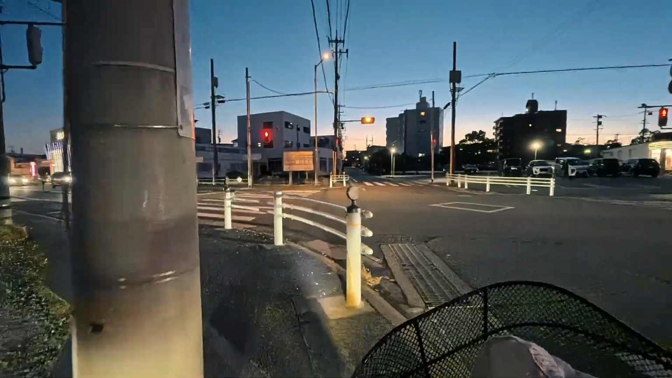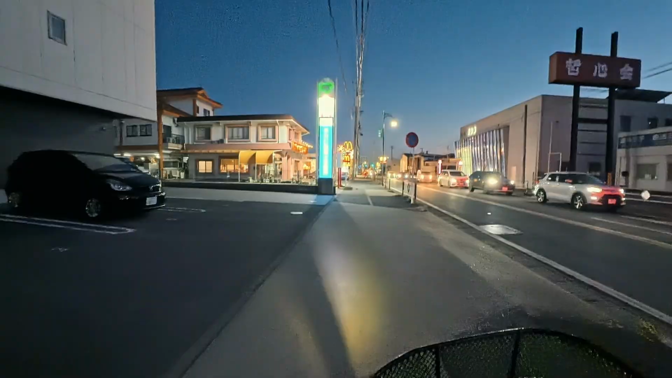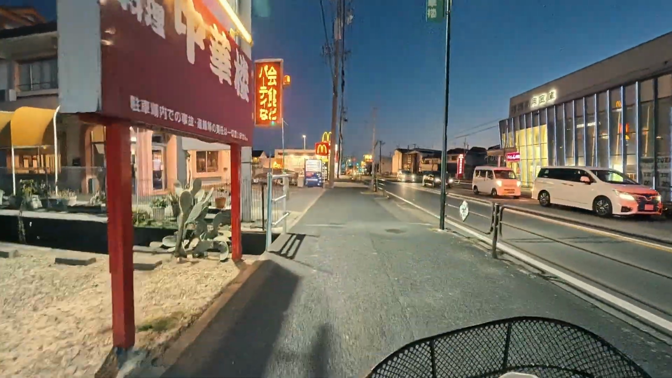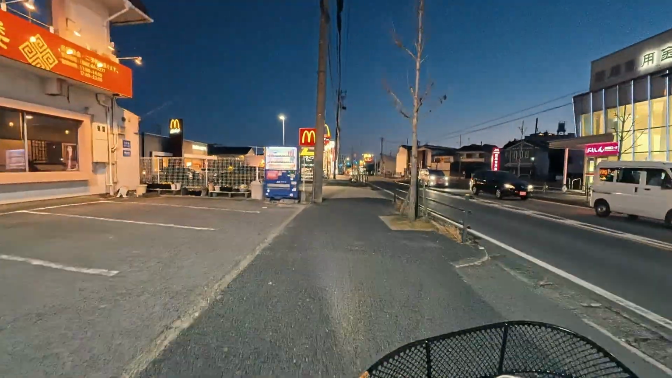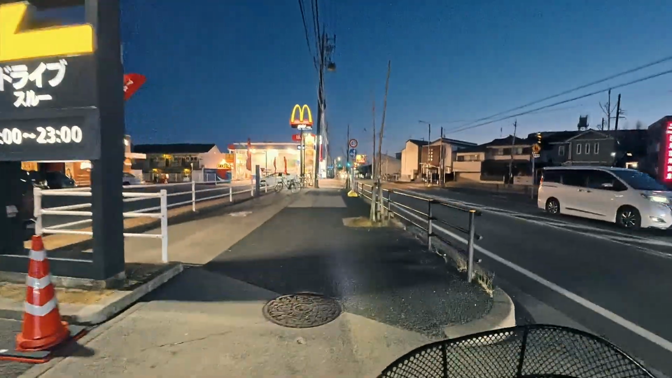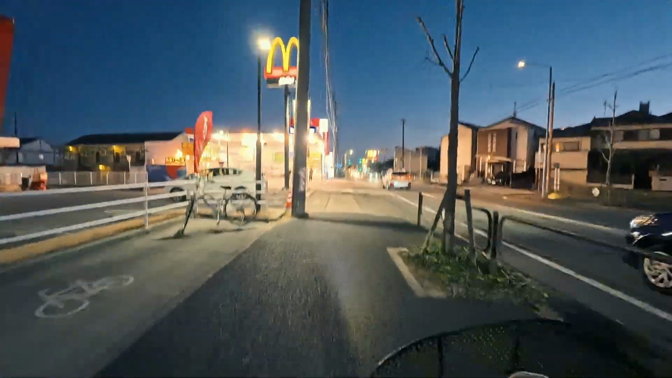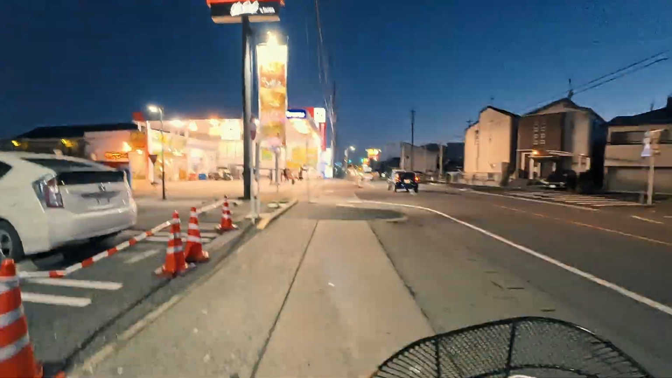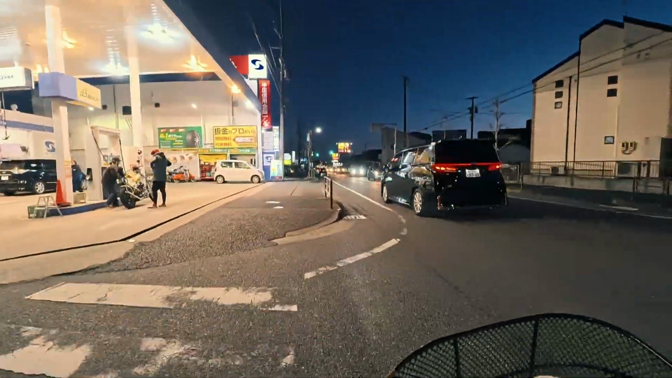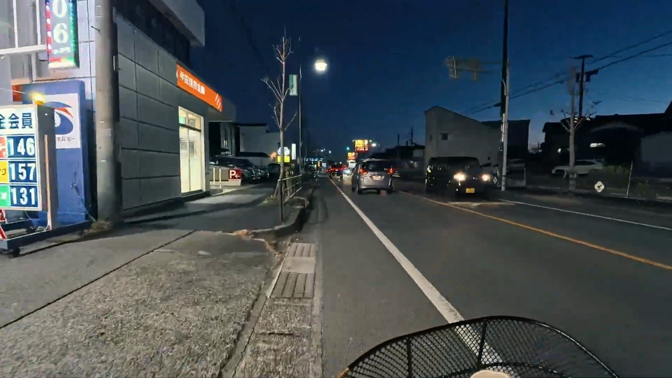I'm so happy to have my tail light also, which helps the driver at the back see that there is a bicycle. And I guess by next week or something like that, I will buy a bike computer in order for me to navigate long distance trips.